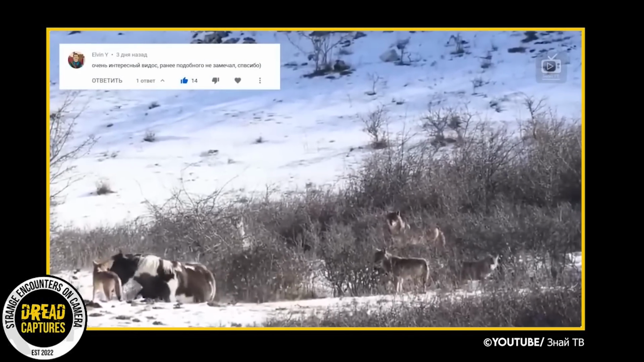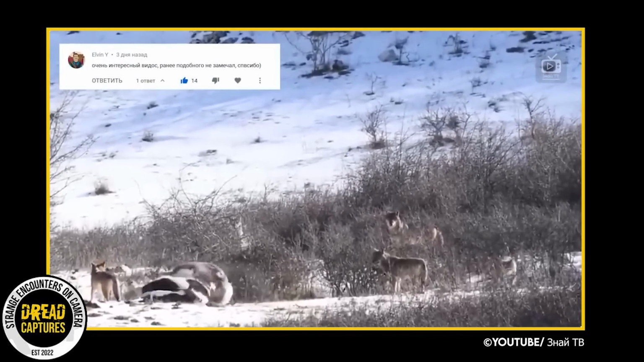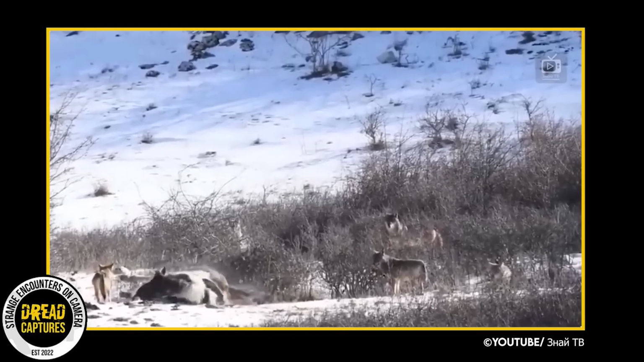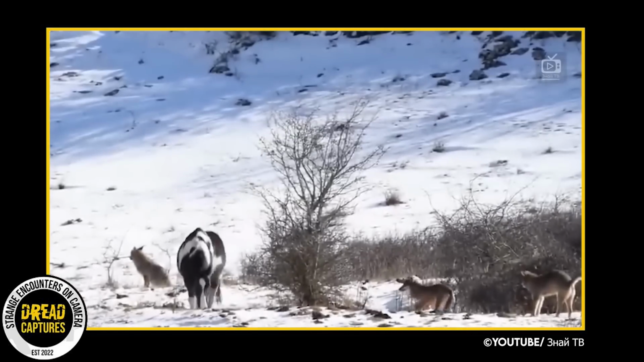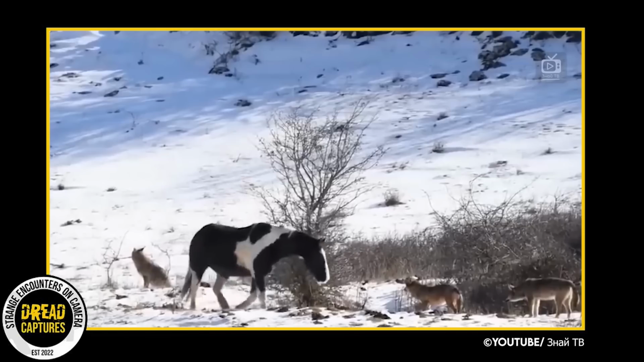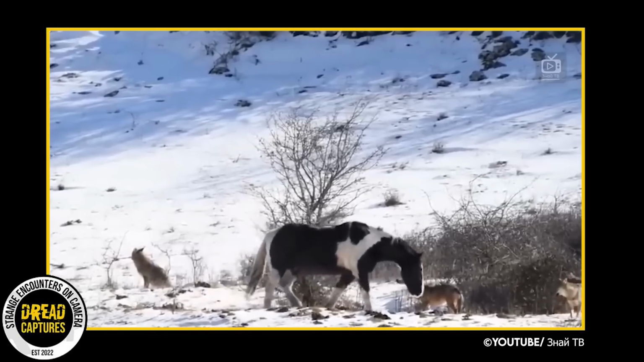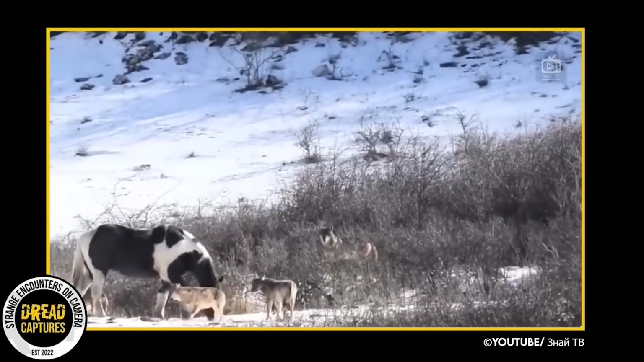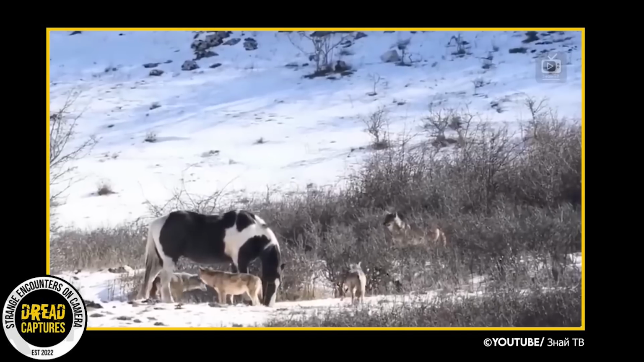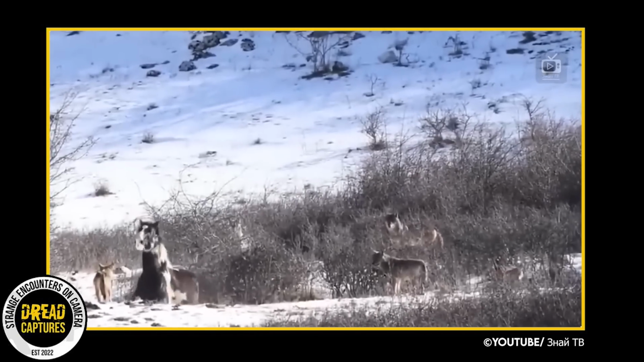The wolves aren't aggressive. They never mount an attack. An area expert explains that this pack of wolves is very unfamiliar with horses, wild or domestic. On top of that, they actually have no known prey that comes anywhere near the size of this horse. So basically, the pack was uncertain on what to do with the horse. So they just left it alone. Completely uncharted territory for these guys.